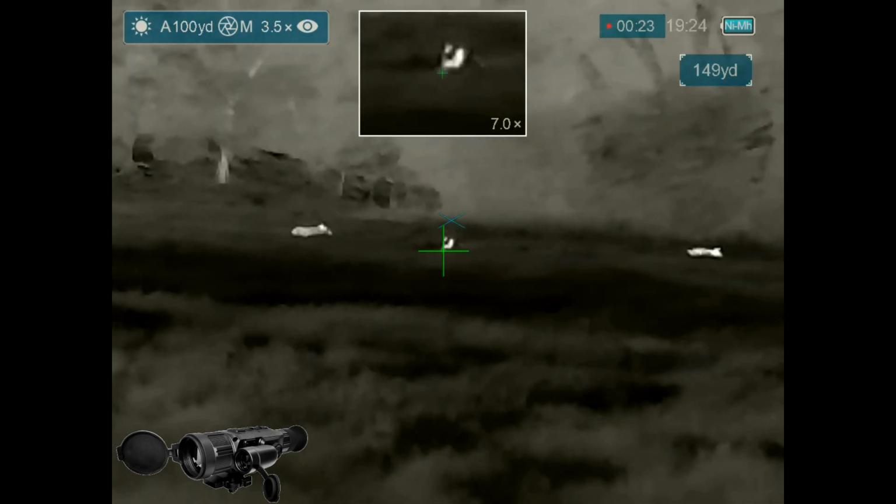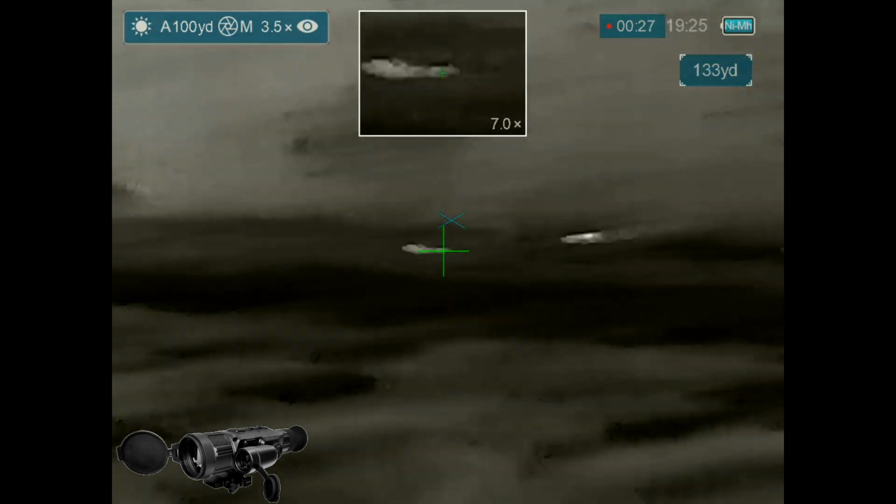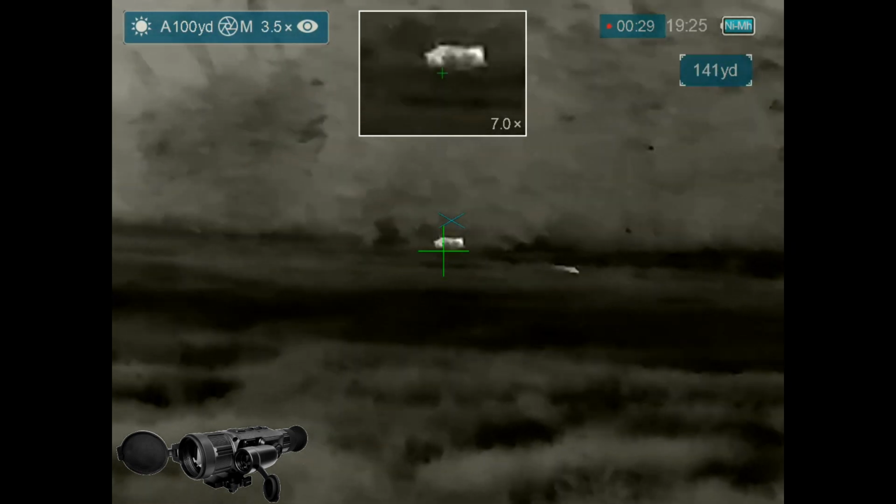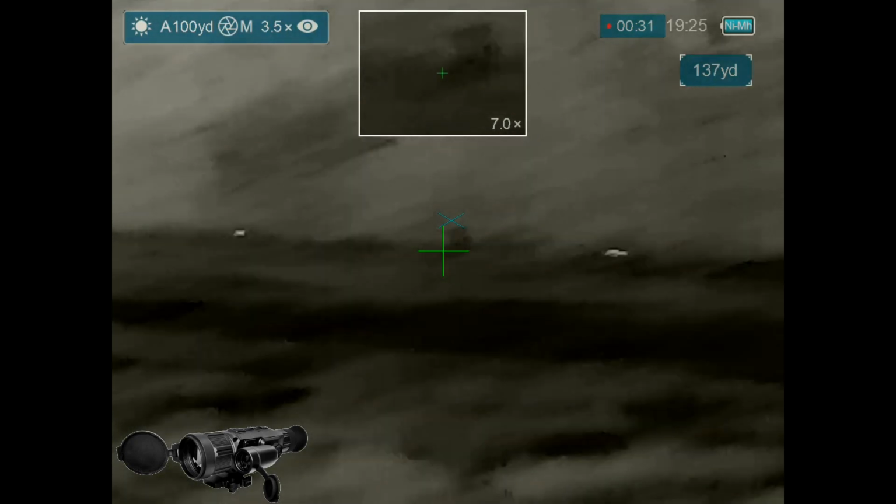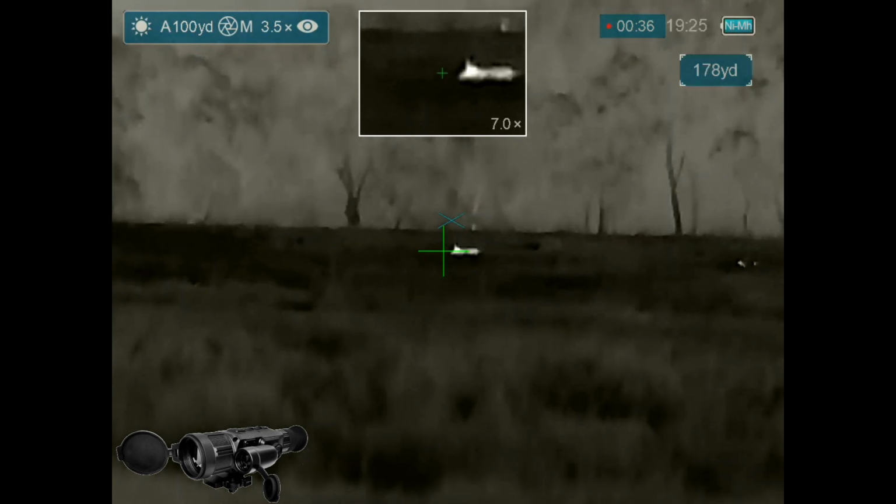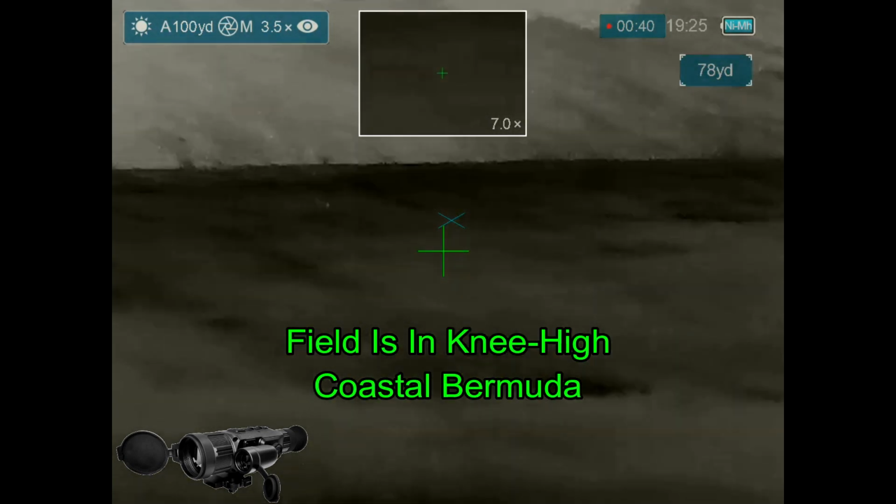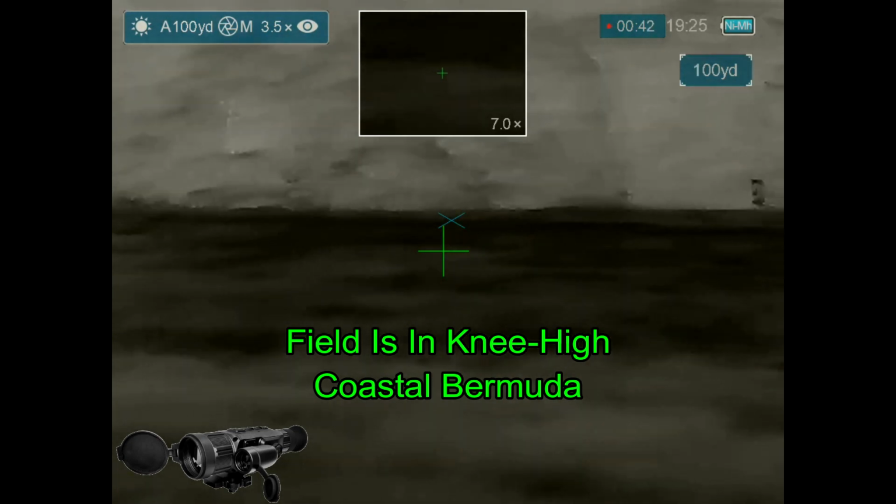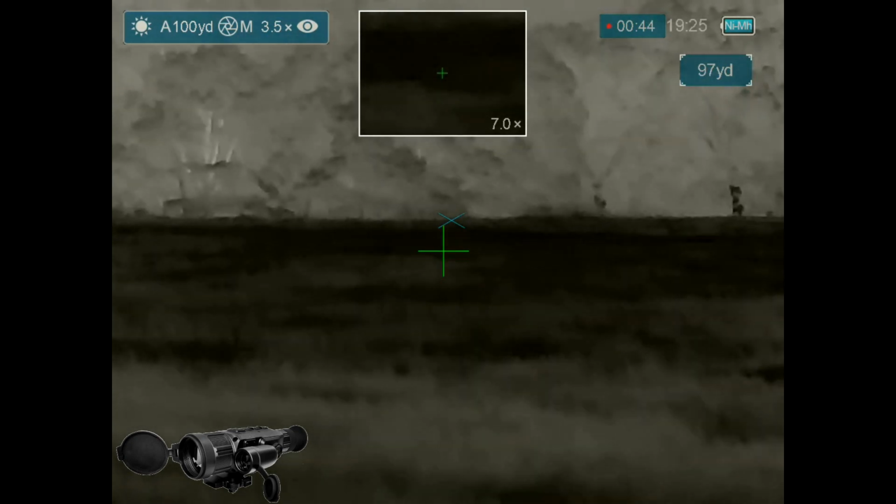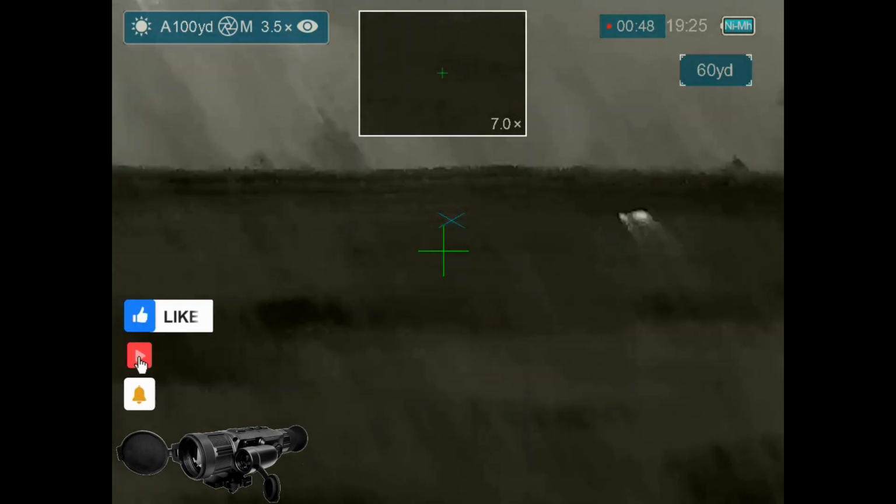And then things will start to pick up right here. That one goes down. This one connects, and that hog ends up about 350 yards off property, I believe. We'll talk about that later. And the reason why you aren't seeing more of the hogs is because the field is planted in coastal Bermuda, and it's about knee-high at this point. And so the little ones you can hardly see except when they're hopping through the air when they run.